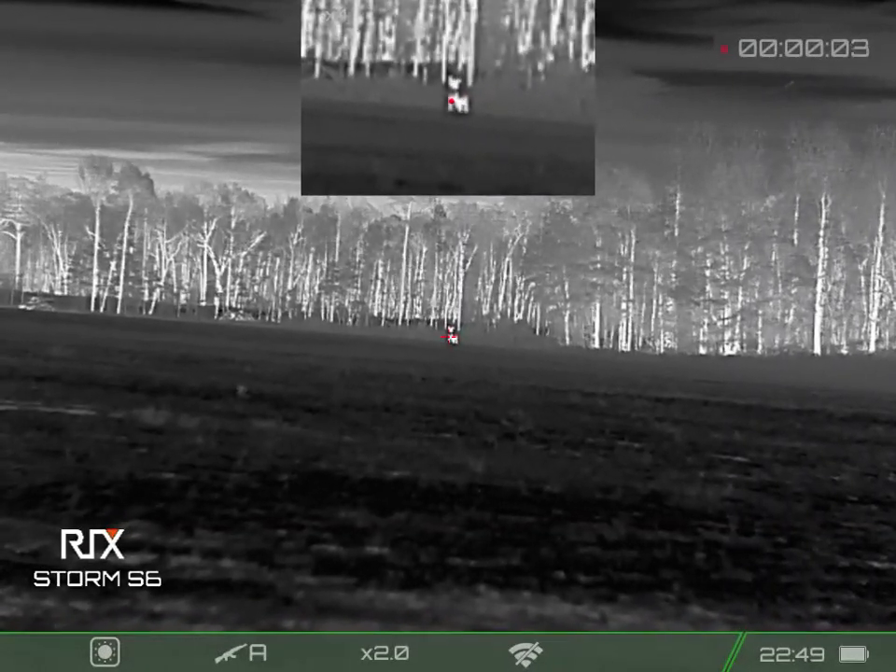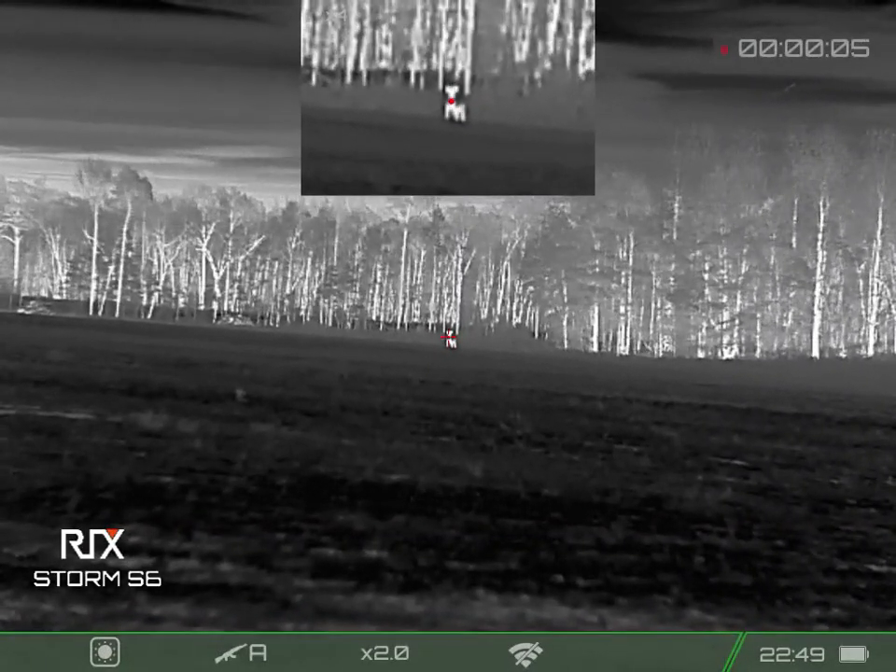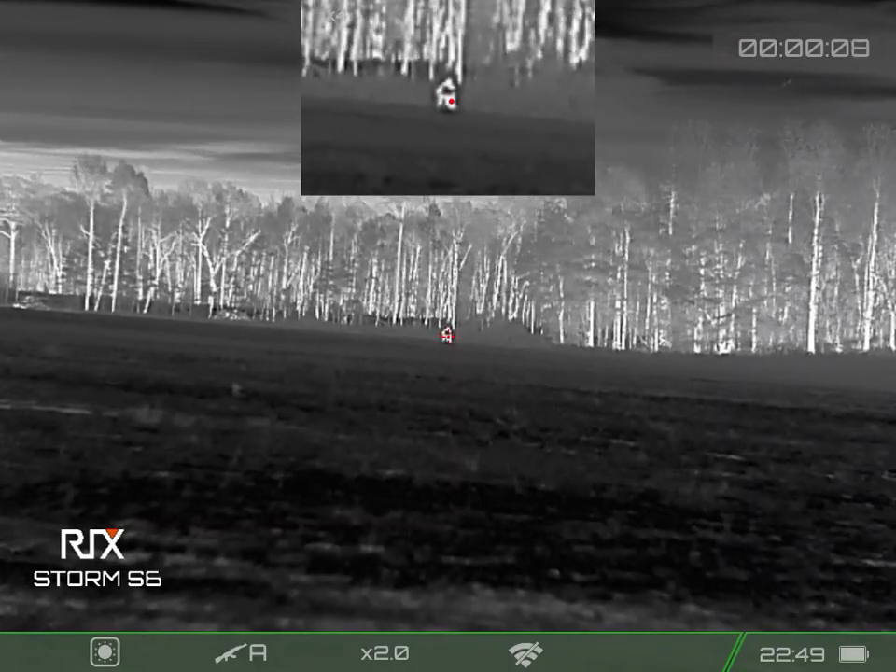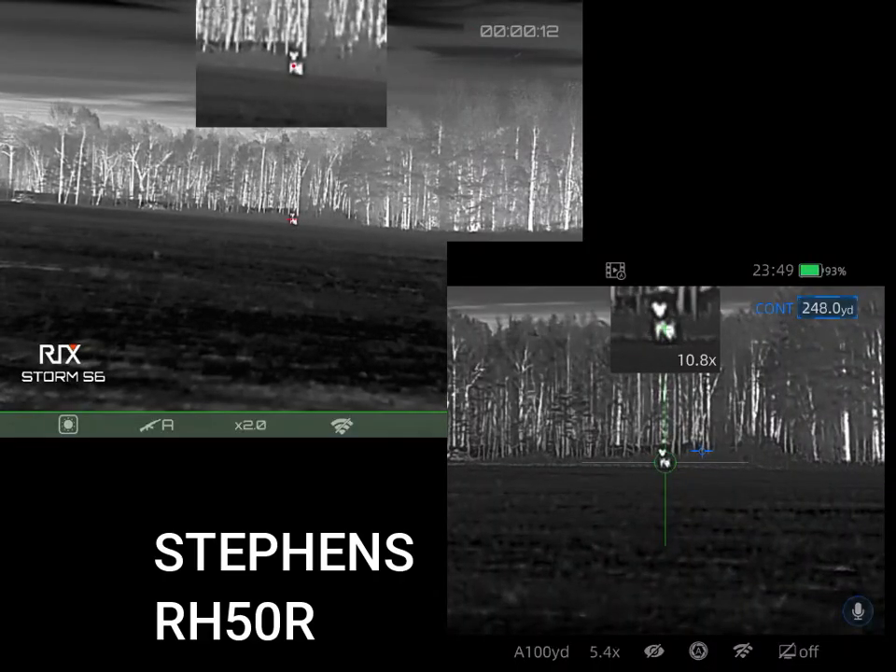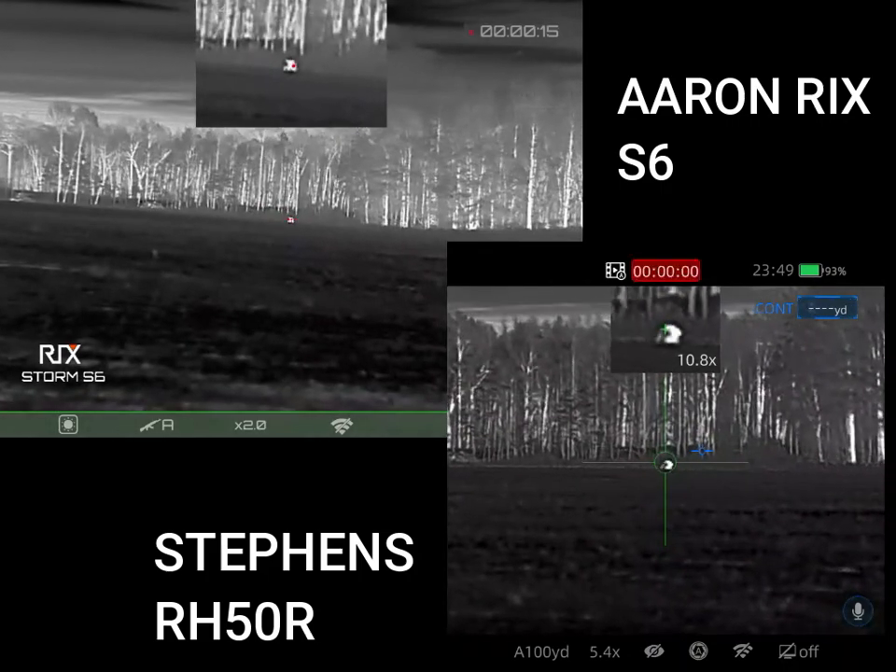So we're on a new piece of property, and I forgot to call remote at the house. It was an amateur move, so I was having to run the Foxpro Shockwave right there locally at my feet, and I was able to talk this one up.